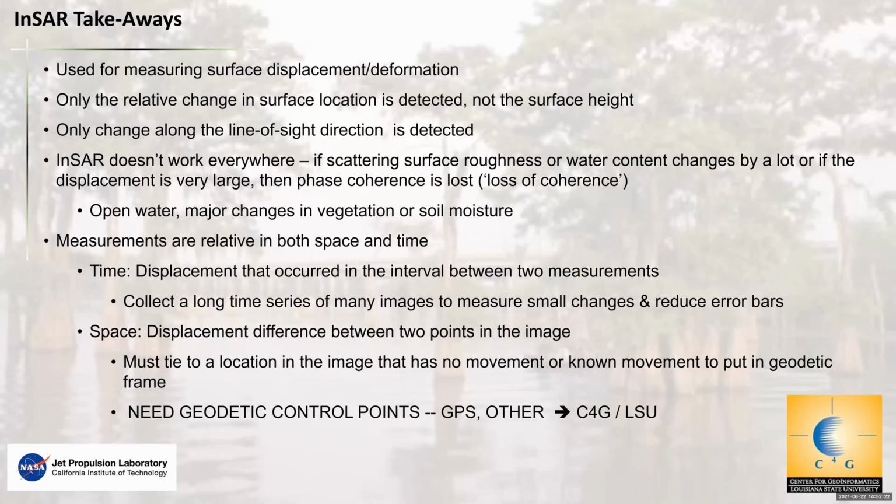So you have to collect a long time series of images in order to reduce the noise, the error bars, if you have very small changes in the surface. So I would call a few millimeters a year of subsidence a very small change. You will need to take measurements for many years, many scenes, in order to measure that with high accuracy.